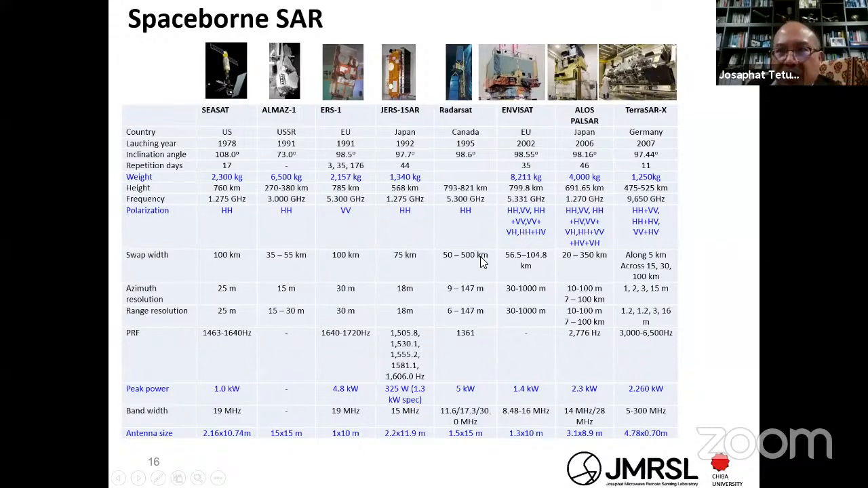This is just for your knowledge, in the spaceborne history: SEASAT, ALMAZ, ERS, and then TerraSAR-X, and next also ALOS and Sentinel. You can find here the polarization: H means horizontal and V is vertical. It is very important for polarimetric SAR. You must know about this polarization. And another thing you need to know is the frequency. You can see the frequency here.